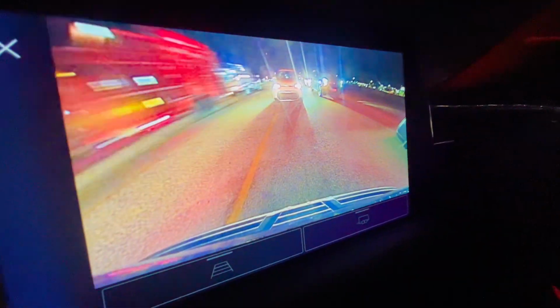Y'all can see we got the Kia behind us. When you stop at a light or any other stop, the car cranks off to save gas, and then once I go, it cranks back up, which is a pretty cool feature, but odd to me. Can you imagine your car cuts off because it's trying to save gas and then doesn't crank back up? That's kind of scary.